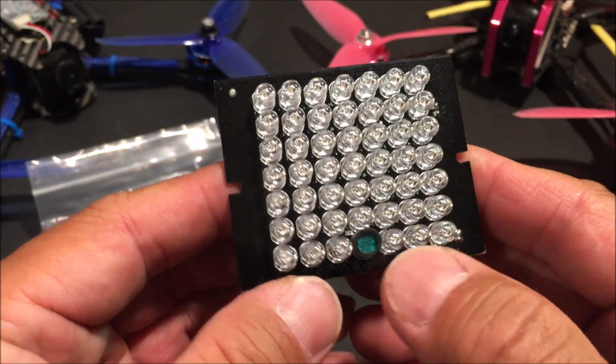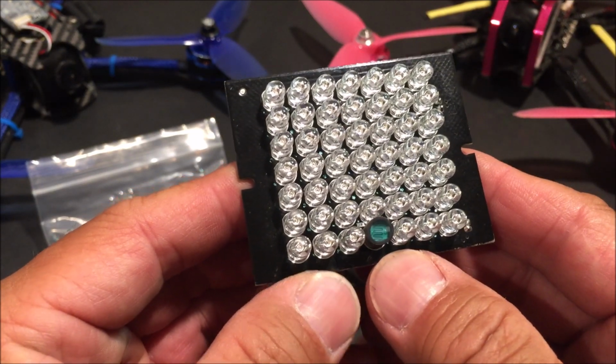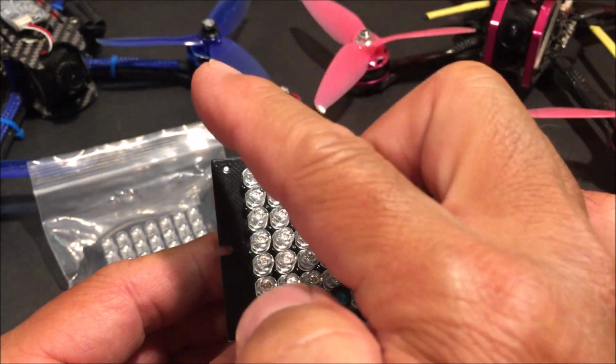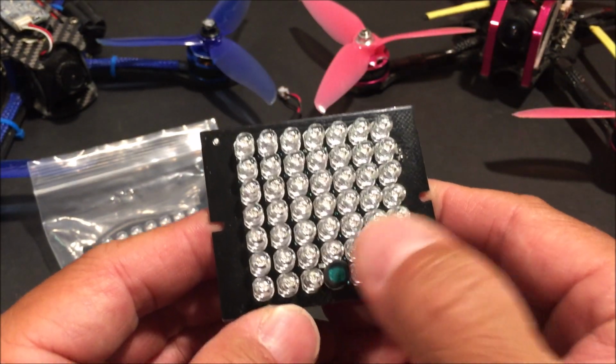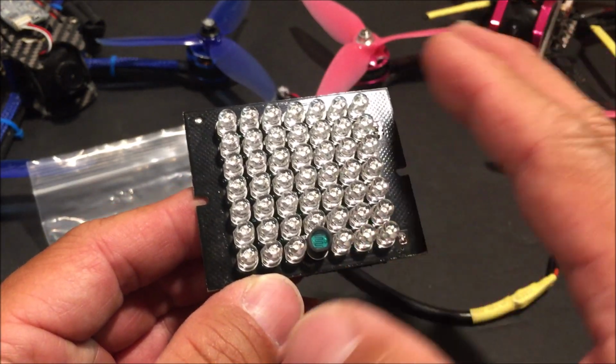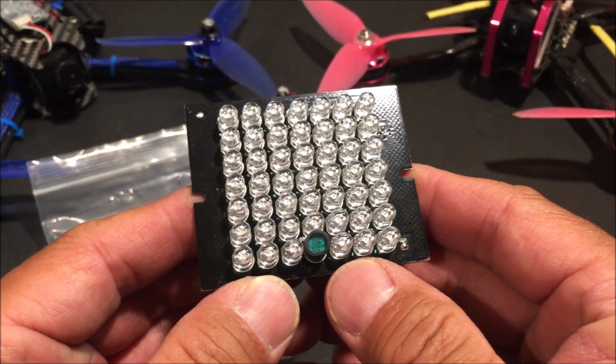So you could darken the light sensor so it always stays on to eliminate the refocusing of the FPV cameras when the LED lights turn on and off due to going from a brighter lit area to a darker area, as you will see in a minute.